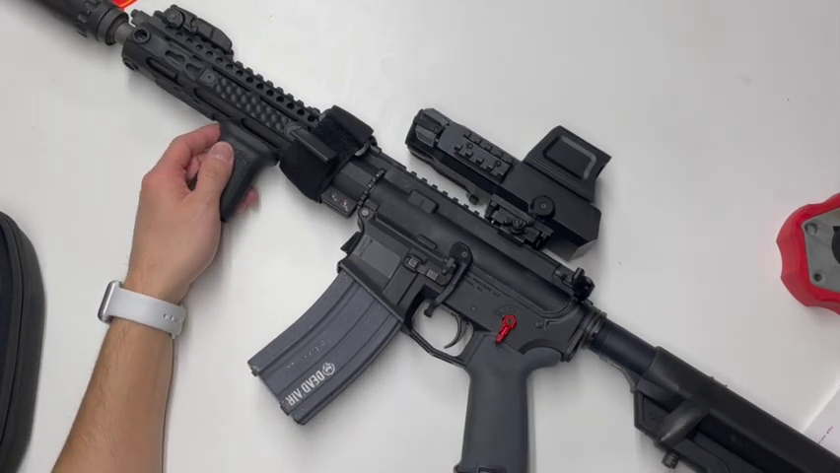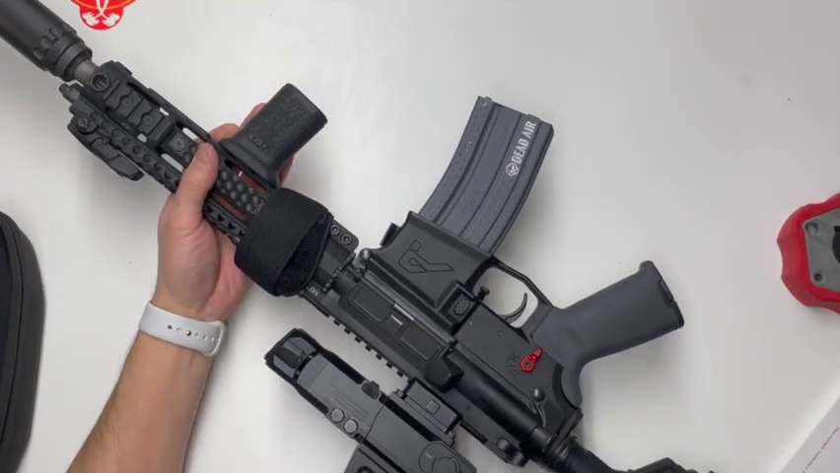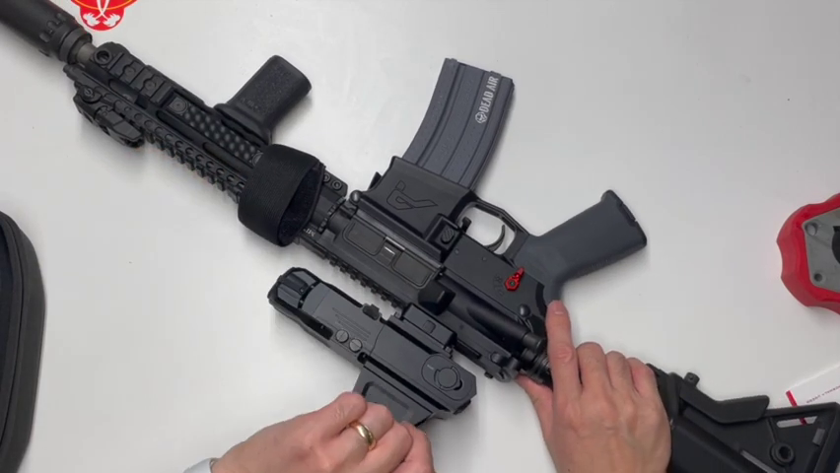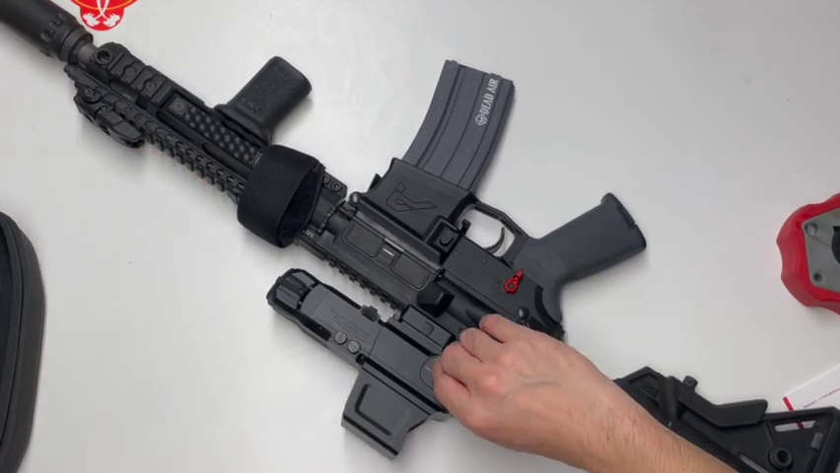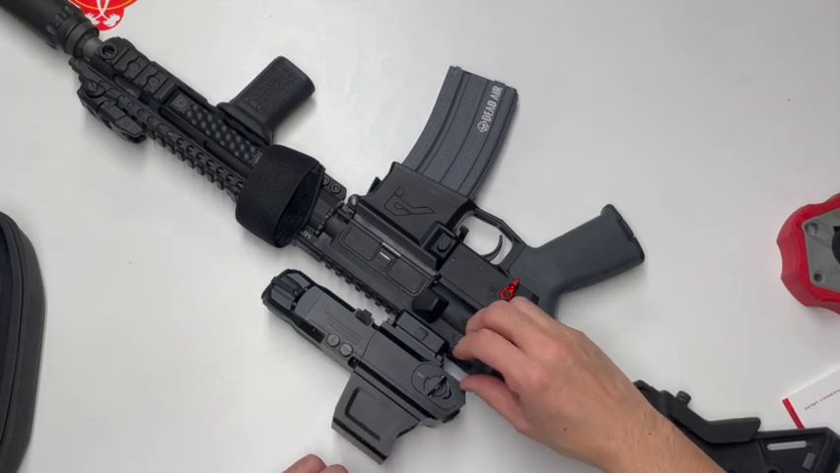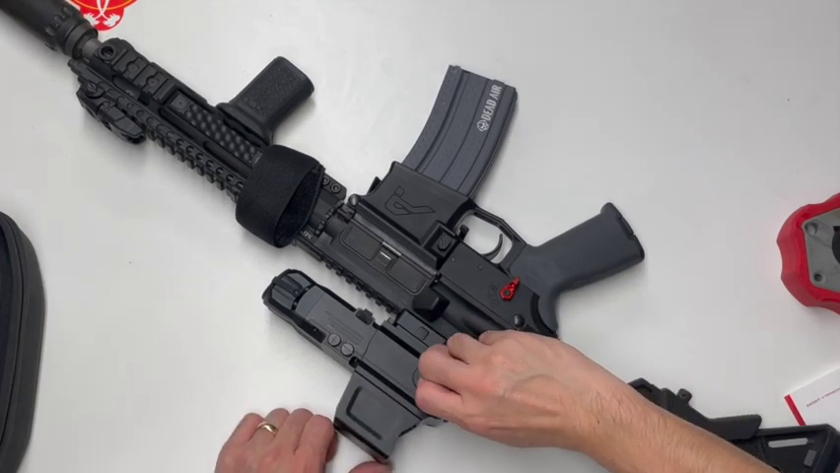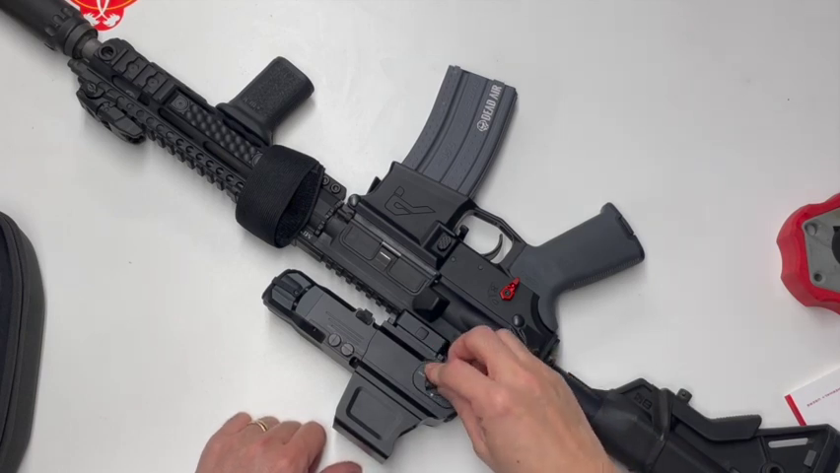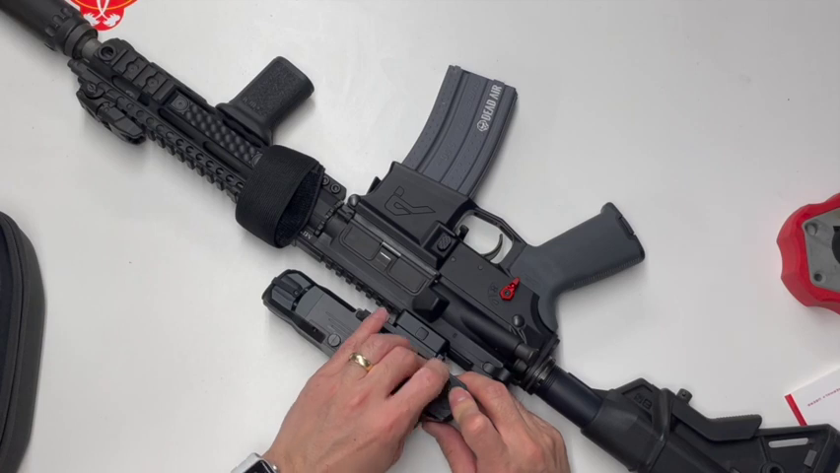Battery changes were pretty easy. It takes two CR123 batteries right here. Let me see if I got that in view. There we go. You basically just take that, and you can change the batteries while it's actually on the rifle. So take that and turn it, and get your 123s in there. Then you can change it out and not have to worry about zero.